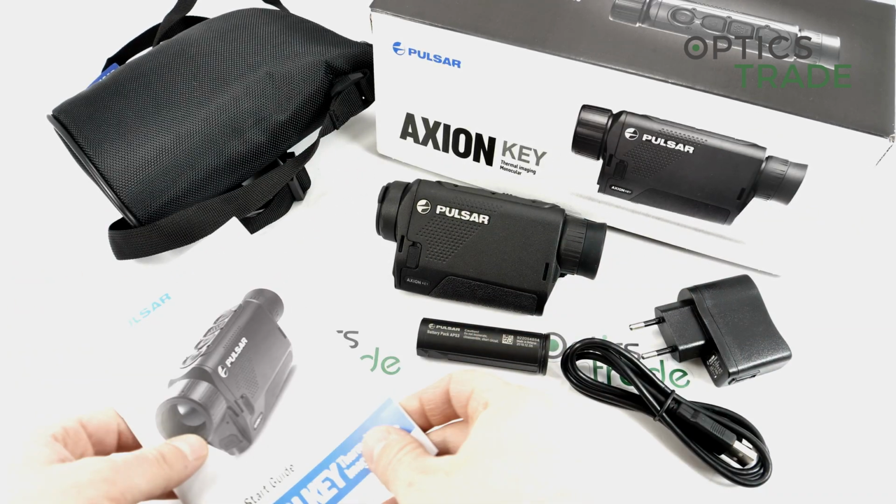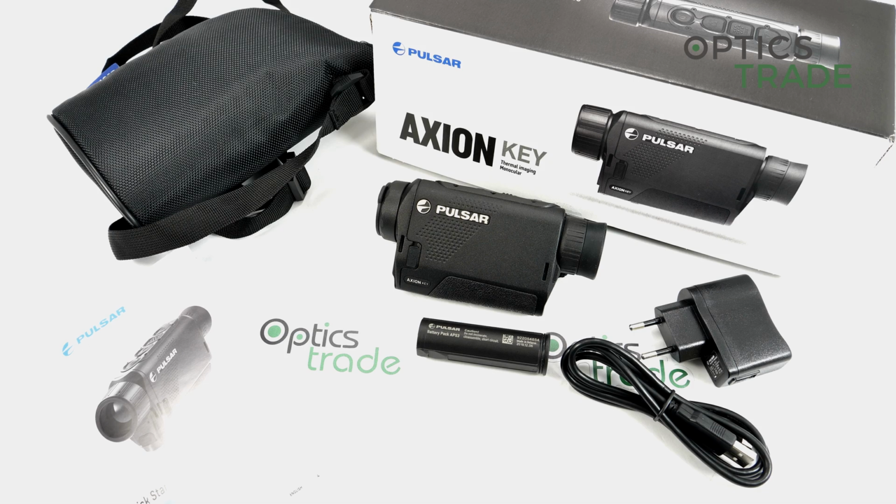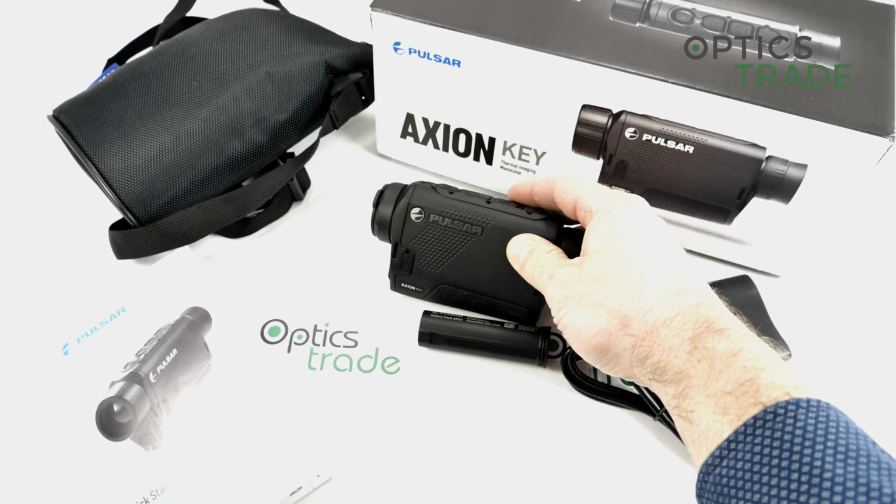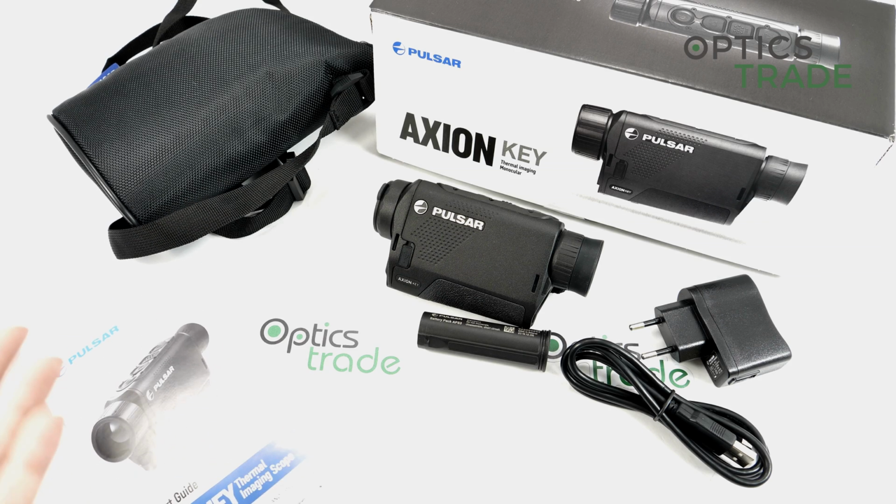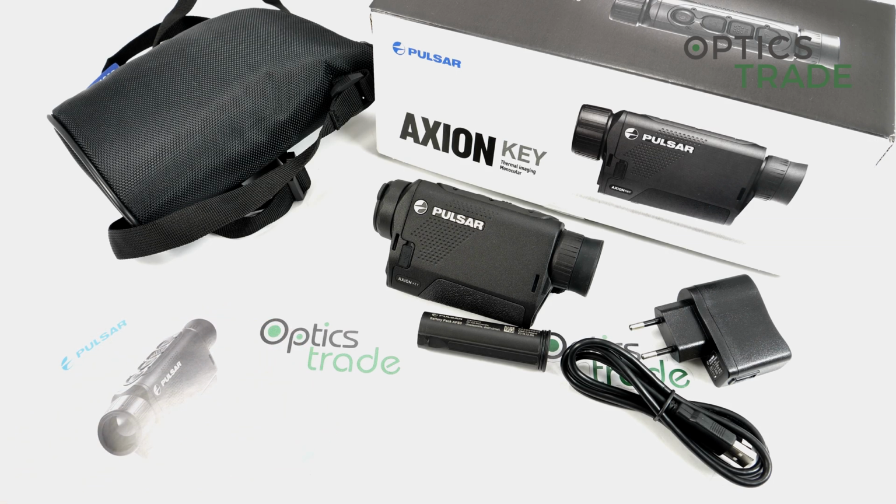It's made in Lithuania, even though Pulsar itself is a Belarusian company. But they have a huge facility in Lithuania with, I think, more than 200 employees. So it's produced in the European Union. What is also very important is that the service is in Lithuania. So if anything happens in these 3 years of warranty, or after the warranty expires, they will still service it in this facility in Lithuania.